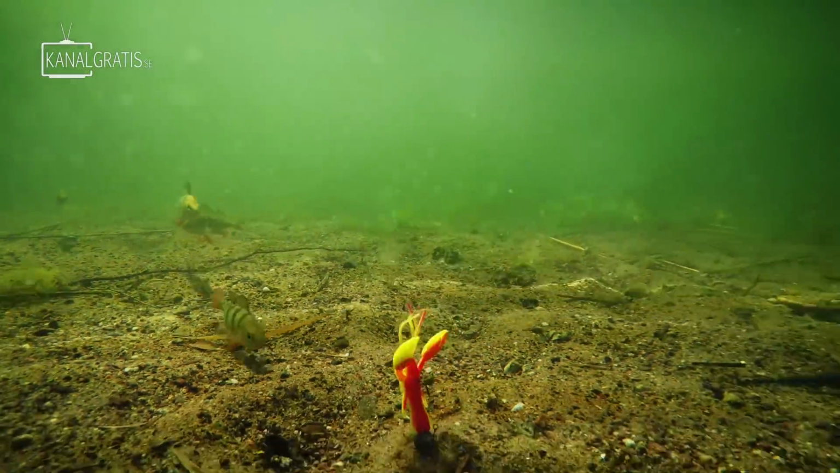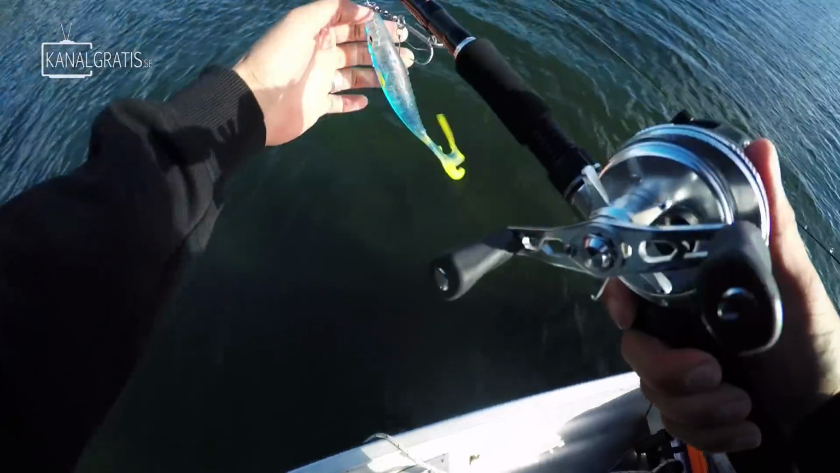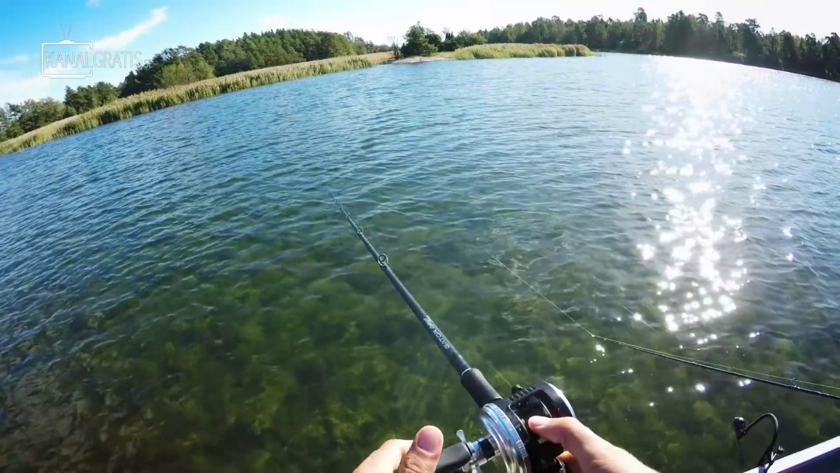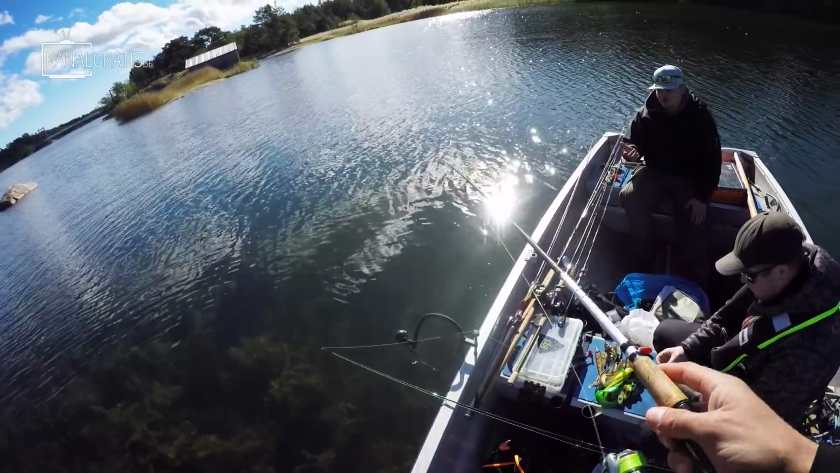It's late September and we're gonna go pike and perch fishing today. Fishing some clear waters. Ooh, follower. I think this sun is probably not very good for the pikes at the moment. Now the weather is getting much more perchy.